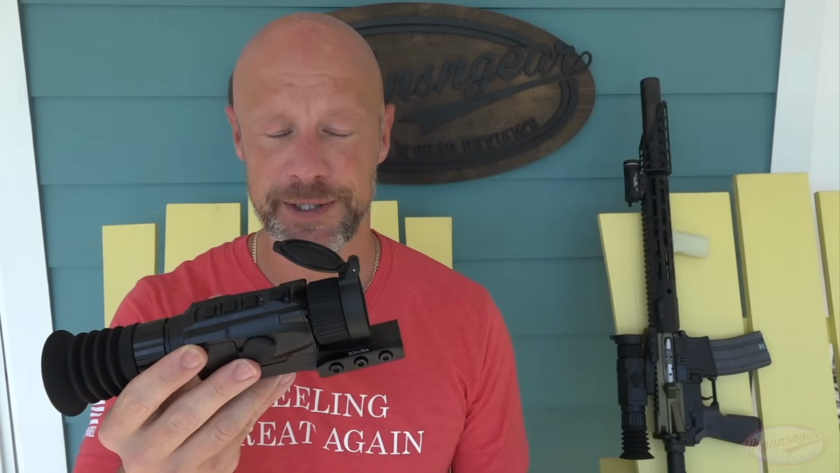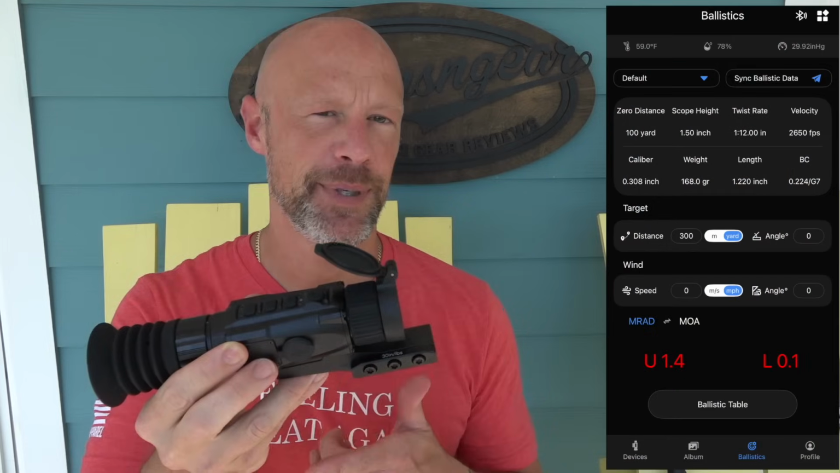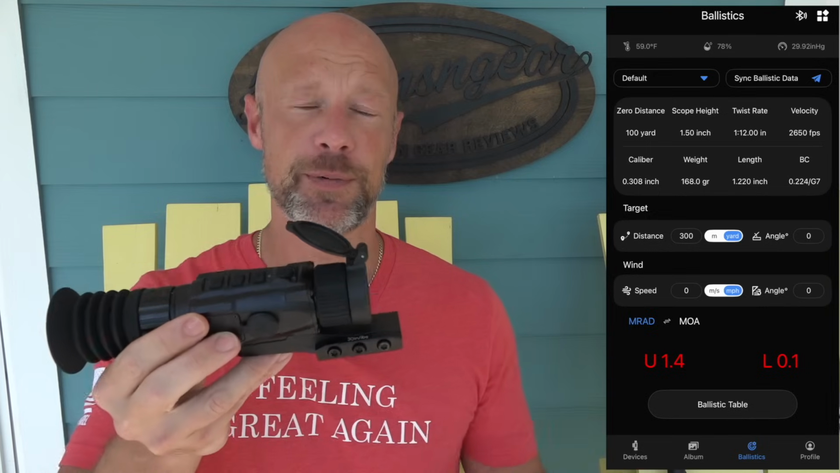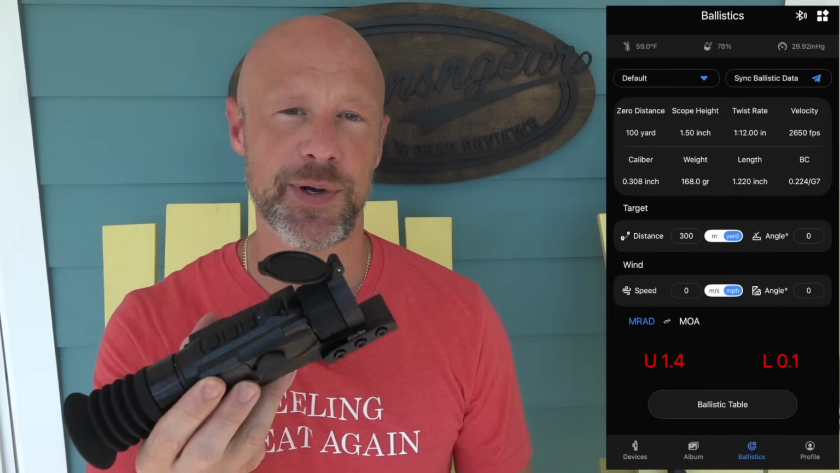They have excellent reticles. They also have a BDC with up to, I think, 8,000 calibers they have listed in there. And you can actually input that either through the app on your phone or straight into the device as well when you're actually setting it up, setting your round up for your rifle. There's 10 different profiles in terms of zeroing. So if you wanted to use this on a bunch of different rifles, you absolutely can do so.